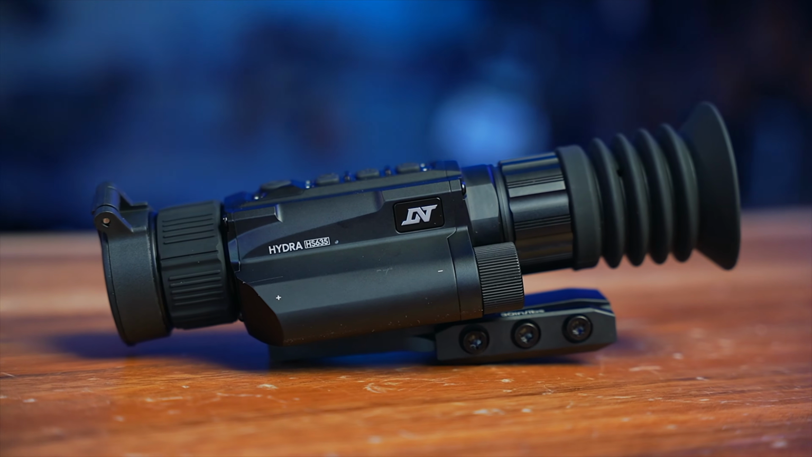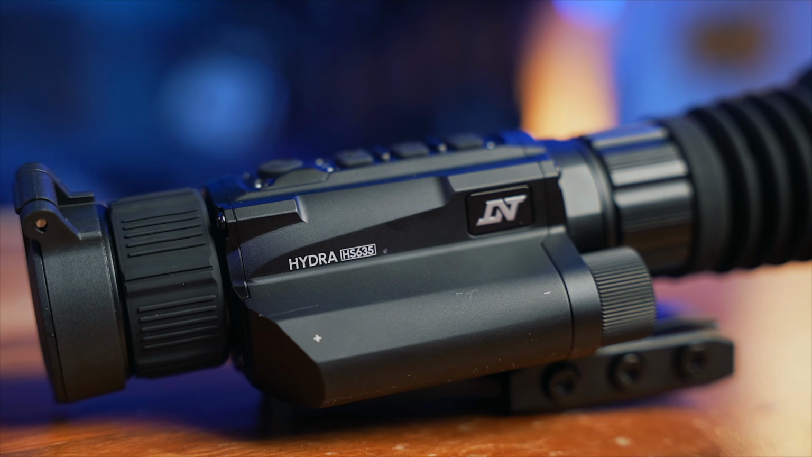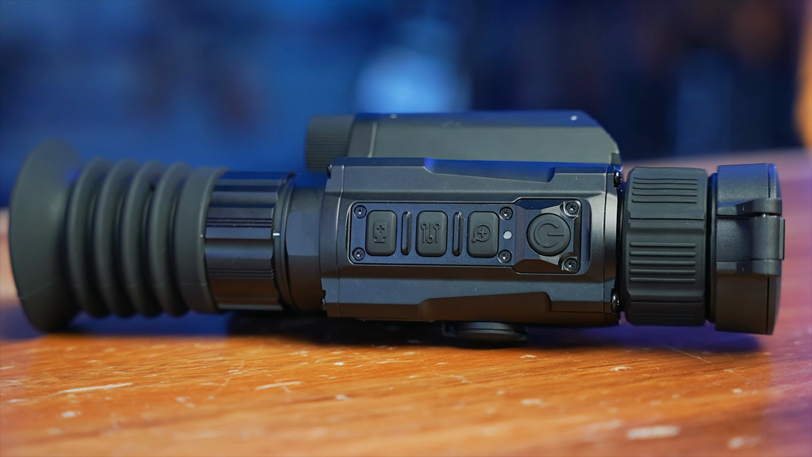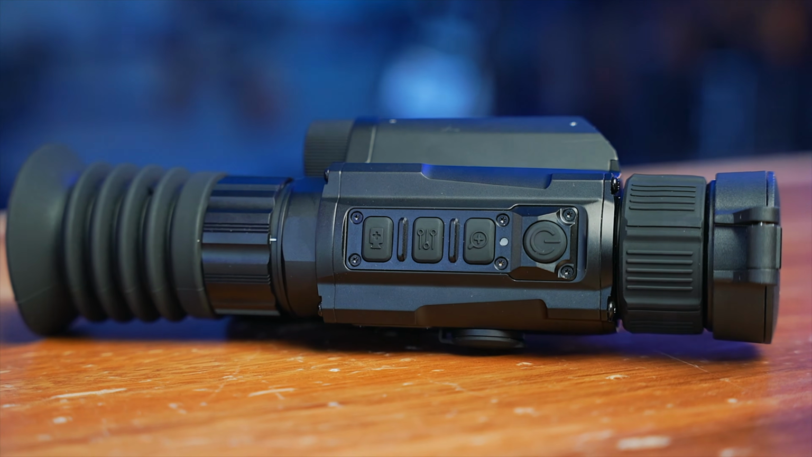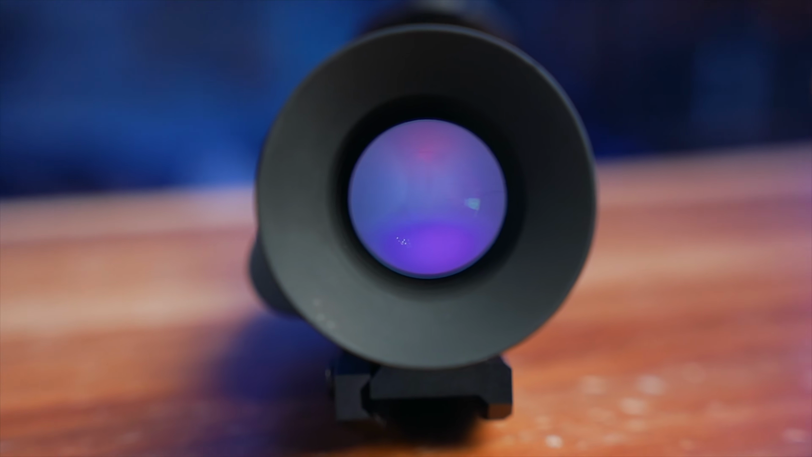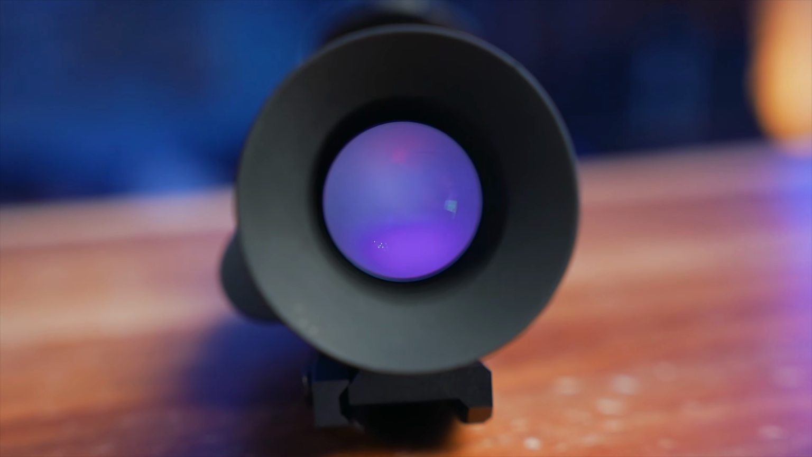Now, this one is a step further, okay? When it comes to thermal, it's a very, very sophisticated type of technology for the most part. Thermal imaging in general is never very cheap, but DNT Optics in particular is bringing a very nice, valuable thermal optic without the crazy prices. Now, it's not the cheapest, but when compared to others out there, they definitely do it very, very well, spot on.